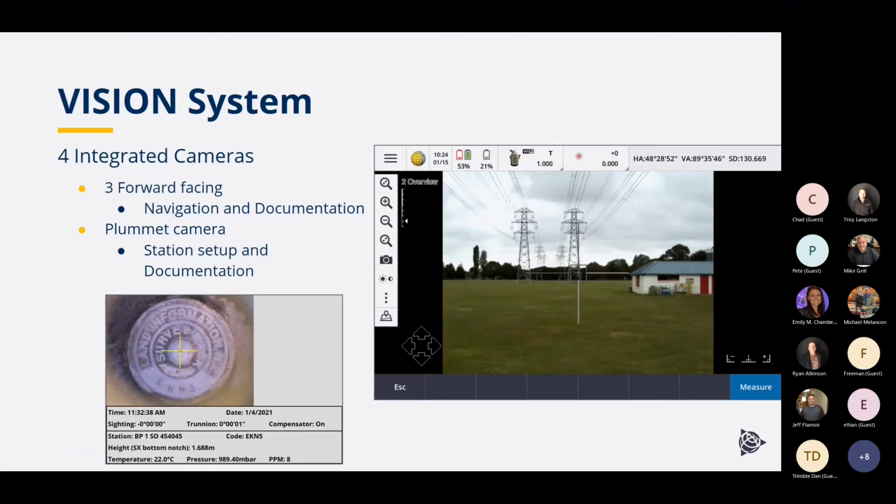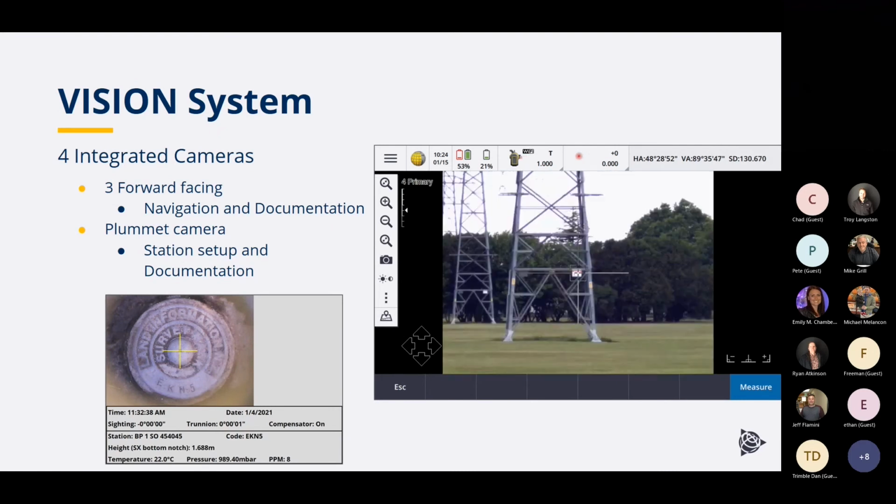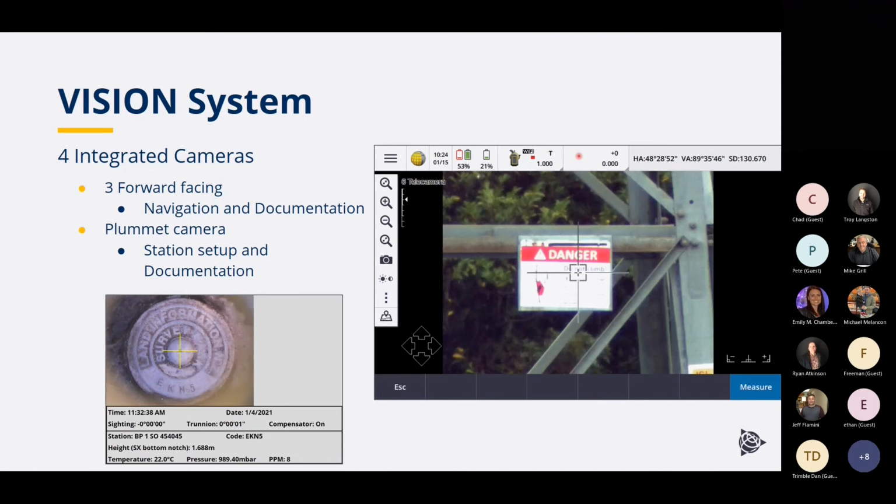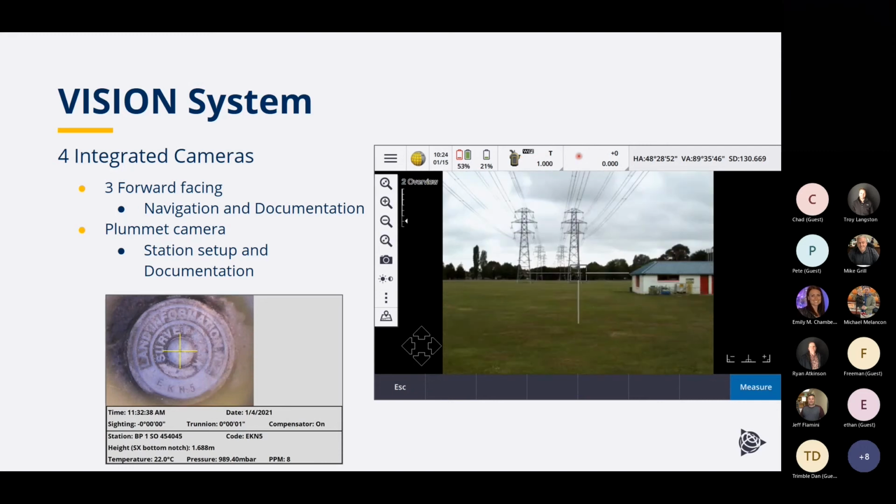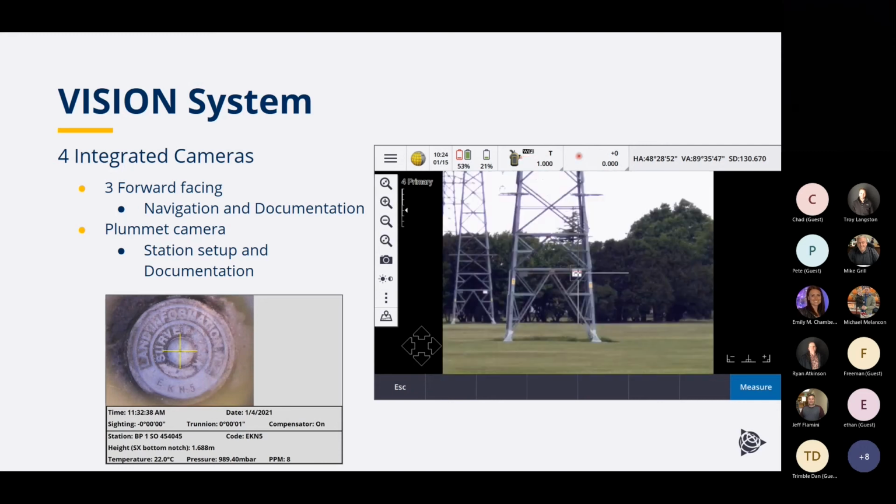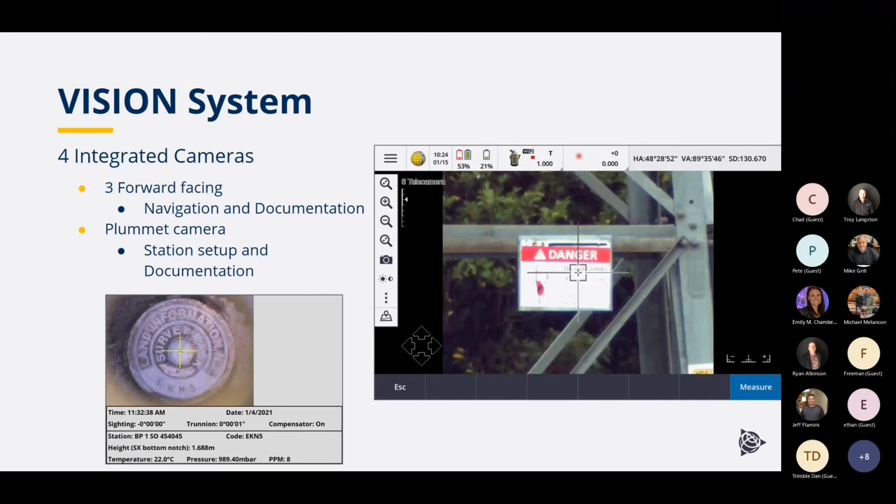You might notice that the SX12 does not have an eyepiece, so we accomplish that instrument perspective by utilizing our vision system. This is an onboard system with 4 integrated cameras, and this allows you to have that instrument perspective on the data collector. Within Trimble Access, this is what you see.